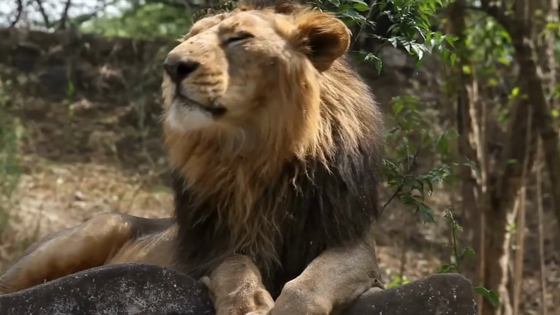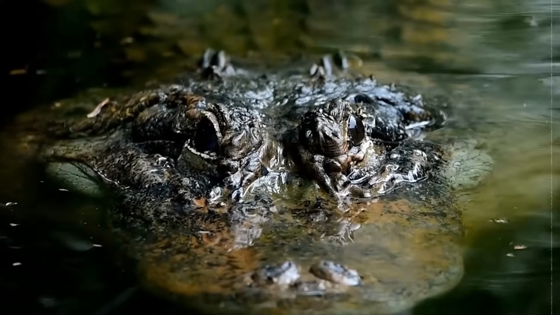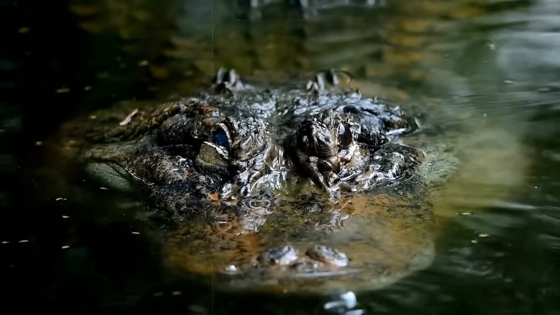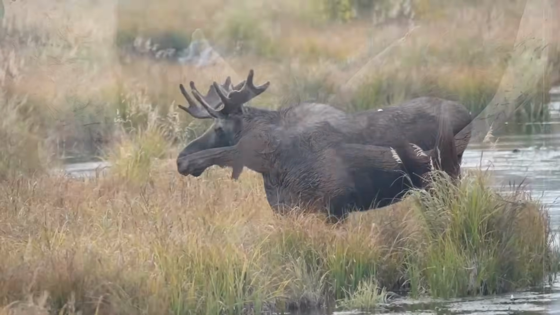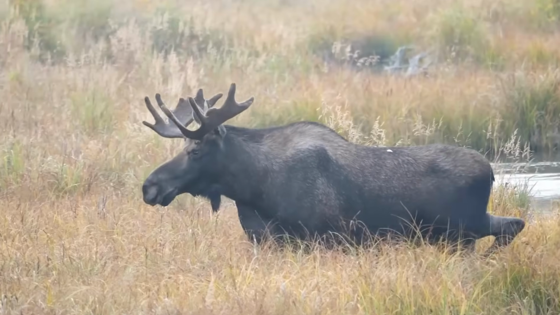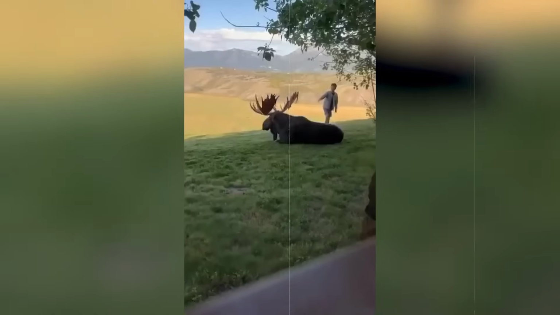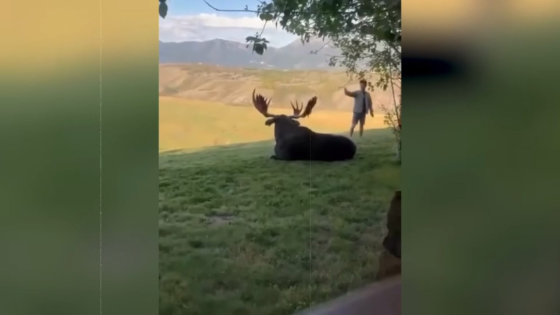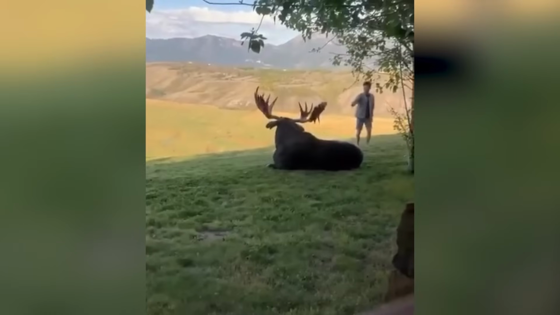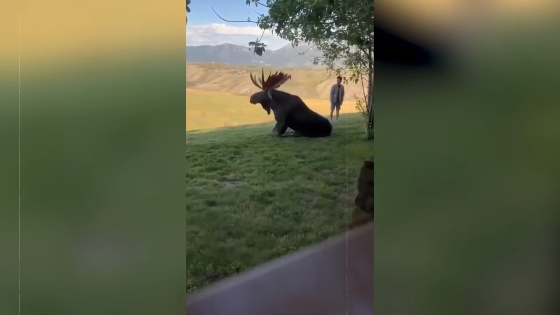When we think of scary animals, lions, bears, and crocodiles often come to mind. But have you ever seen a moose and how huge they can be? A moose can grow to a shoulder width of 1.4 to 2.4 meters, which is incredibly massive. In this video, there's a massive adult moose sitting casually, and there's a person trying to get the moose to stand up. The moose eventually stands and stretches for a bit.